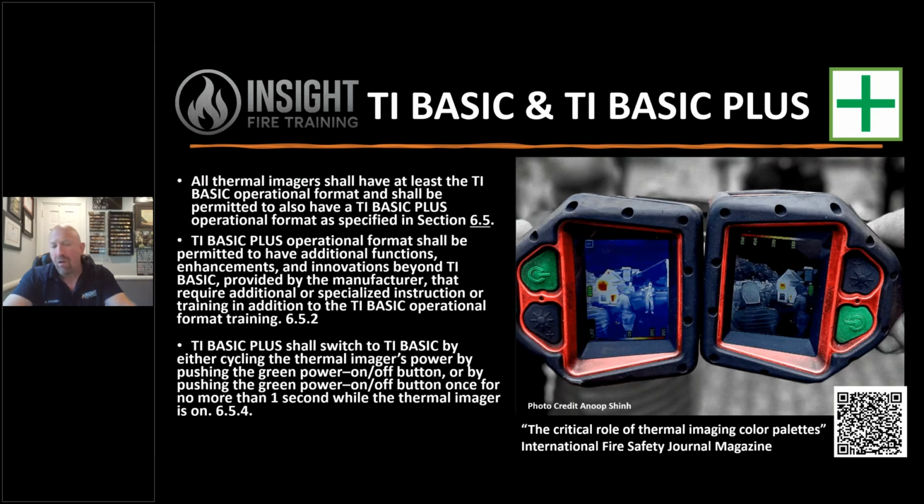But it also has a requirement in these cameras that if you're in one of these application modes, ladies and gentlemen, we're going to give you some operational guidelines. If you're in TI Basic Plus, whether it's survey mode or another camera, just tap the green button if you need to go back to your standard TI Basic firefighting mode. And we're going to talk about why that's important, because these special application modes are not usually well suited for high heat environments. They are contextually specific for low temperature environments to help you find the problem easier.